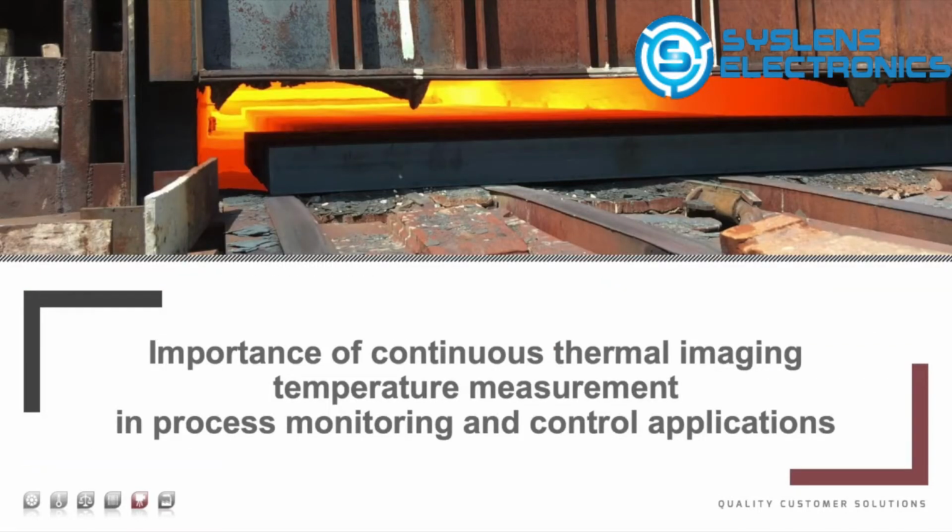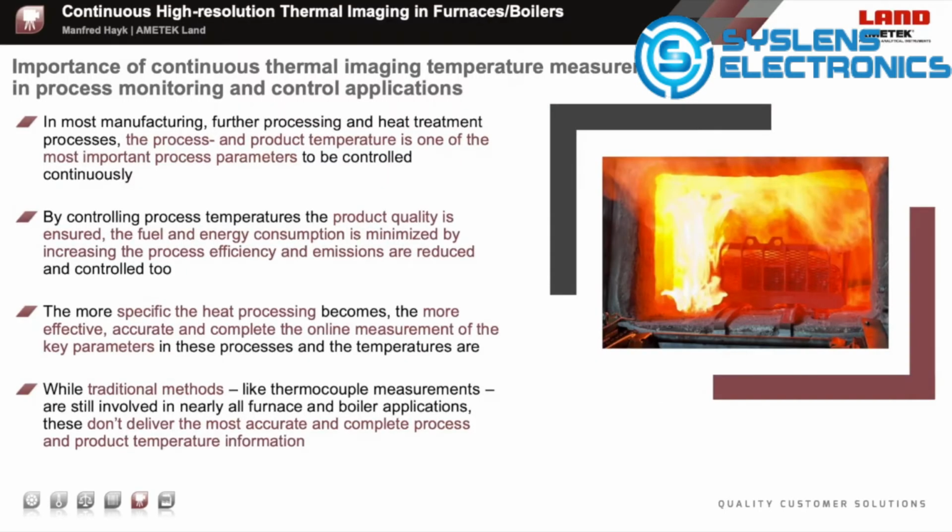Okay, starting with the importance of continuous thermal imaging temperature measurement in process monitoring and control applications. In nearly all industrial processing or heat treatment applications, the process and part temperatures are one of the most important parameters to be measured and used to control the processes. It is not uncommon that the temperature is the only parameter which can be measured to control the furnaces. Additionally, the object and process temperatures are captured as a product quality parameter too.